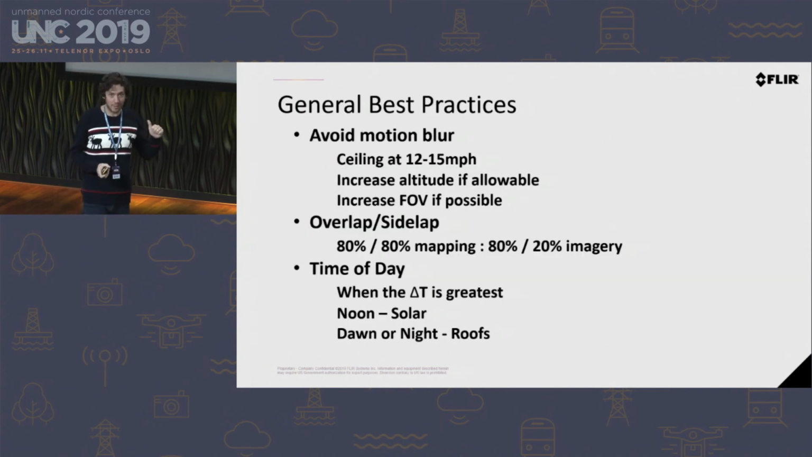So here are some quick best practices. Motion blur is something that exists in the visible camera as well, where if you're moving really fast or if your subject's moving really fast, it looks blurry. The same is true with thermal imaging, so you need to make sure you're flying slow enough and high enough to make sure that you're not getting blurred images. You can adjust those by raising your altitude, also by changing the field of view.